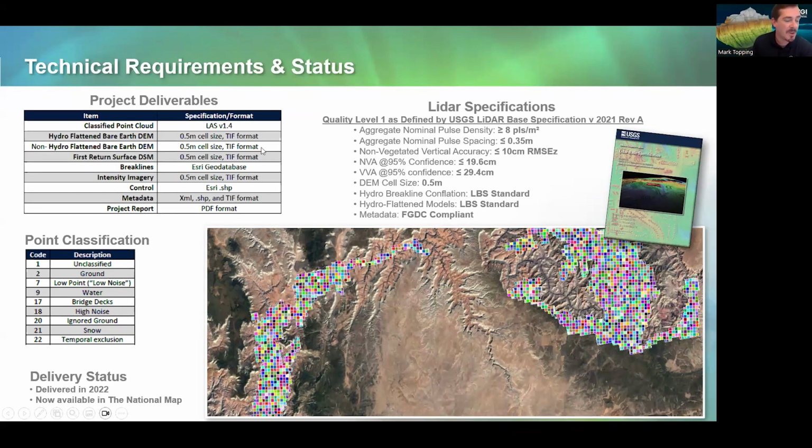Also from the lidar point cloud, we derive a digital elevation model, and I'll get into that in a little bit, at a 0.5 meter pixel size. We created a first return surface digital surface model, which is a raster product which includes above ground features. We also include hydrographic break lines, which delineate land and water features.